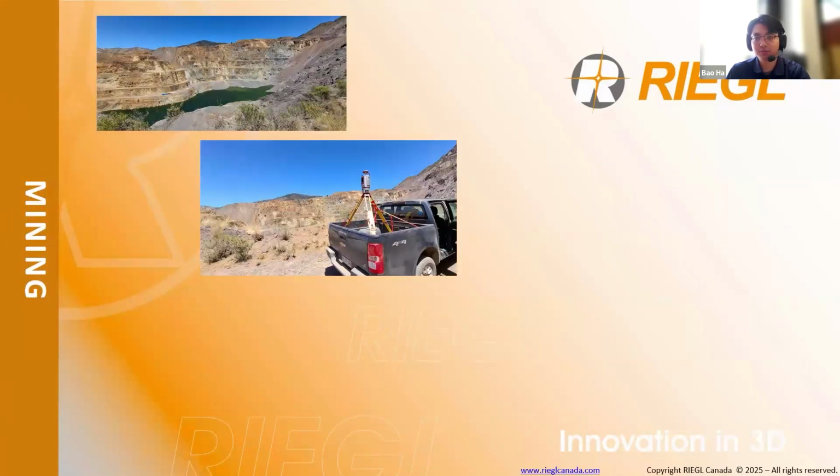So this is a case study. We're using the RIEGL terrestrial laser scanning on a mine site, Lo Aguirre mine in Chile. This mine is a copper open pit mine located in the region of Santiago and was voluntarily closed in 2000 to protect the surrounding environment. And that's part of its closure plan.